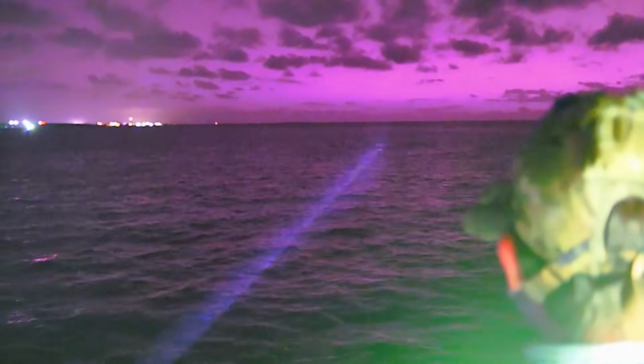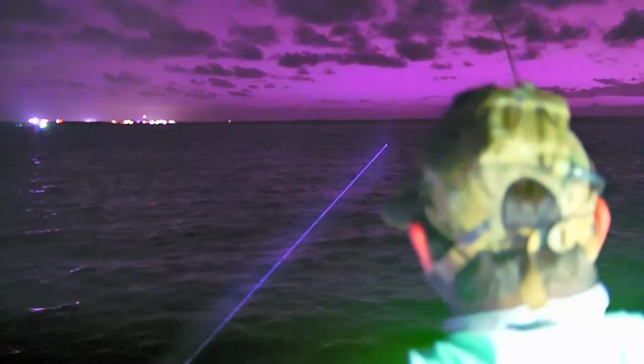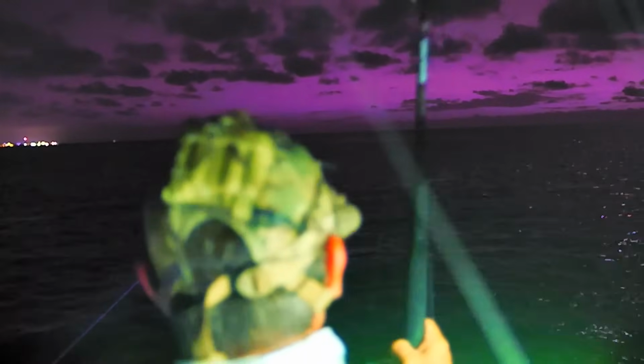The pointer's man. So cool. So that's what, if you were gonna have a gun light, right? Yeah. Where you're zeroed at. That is the coolest thing ever.